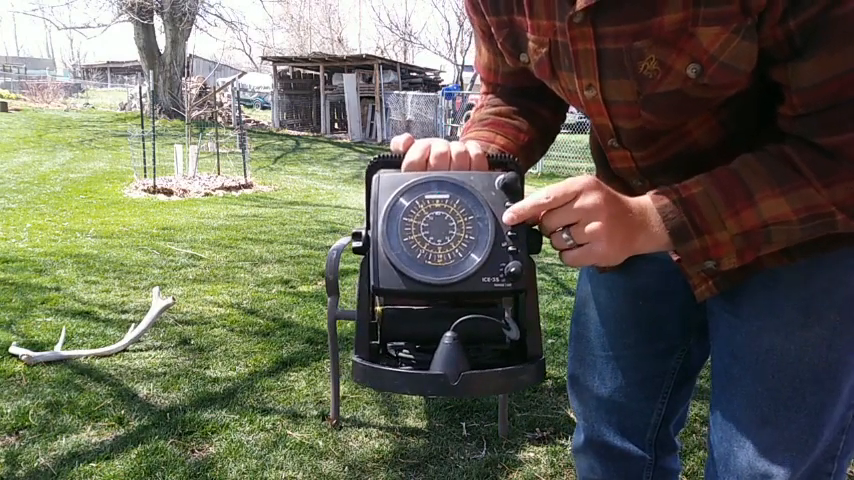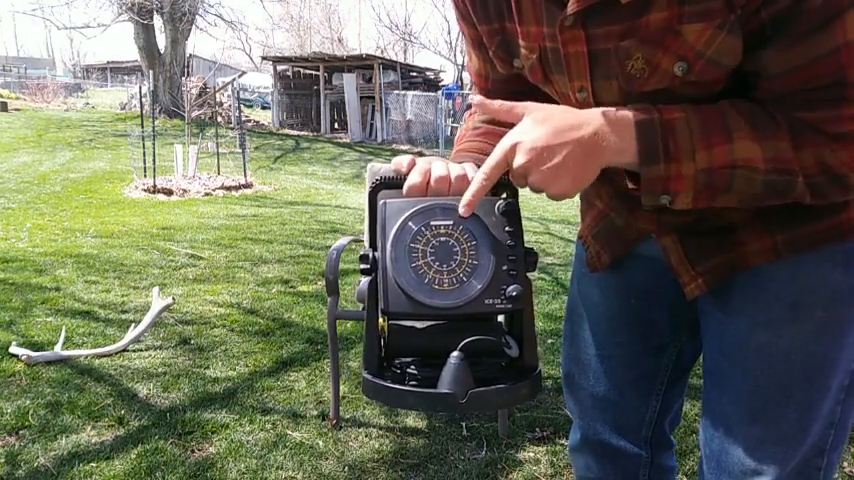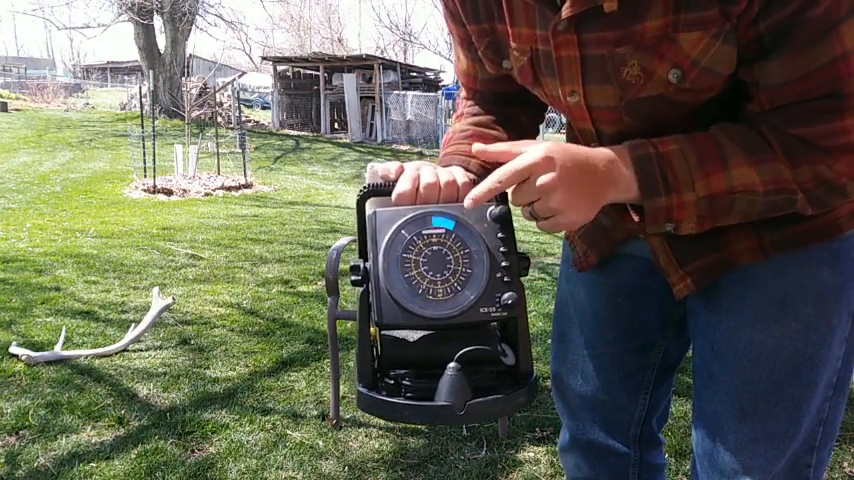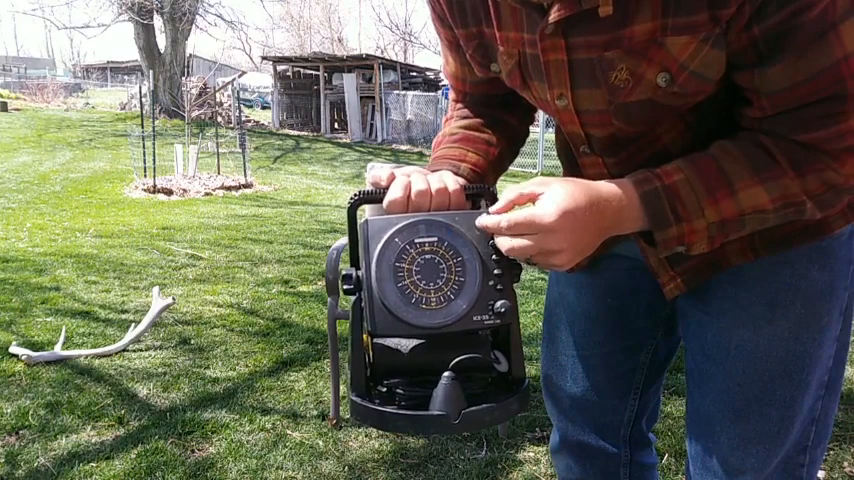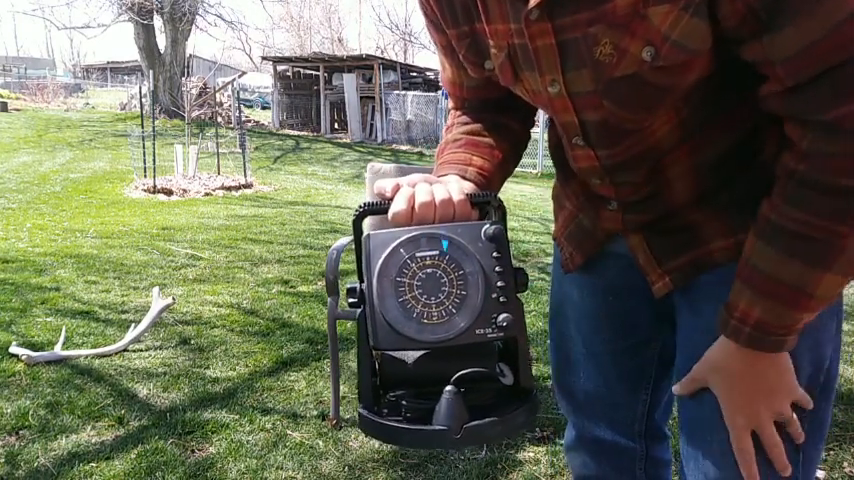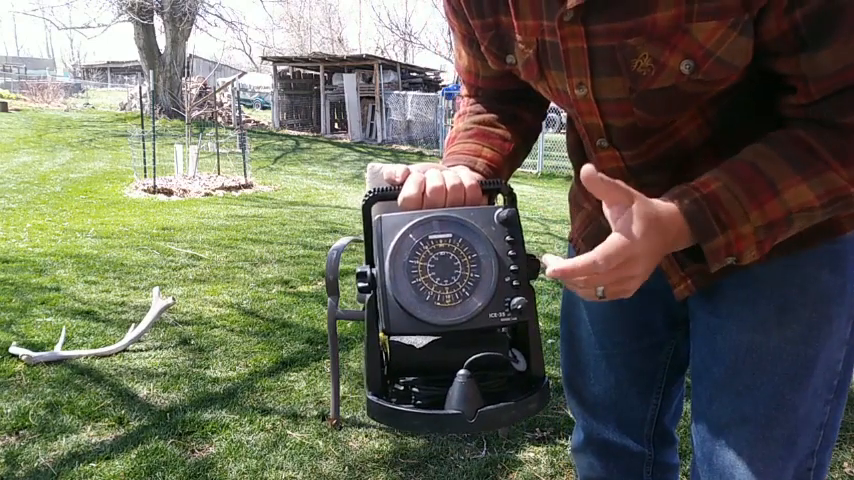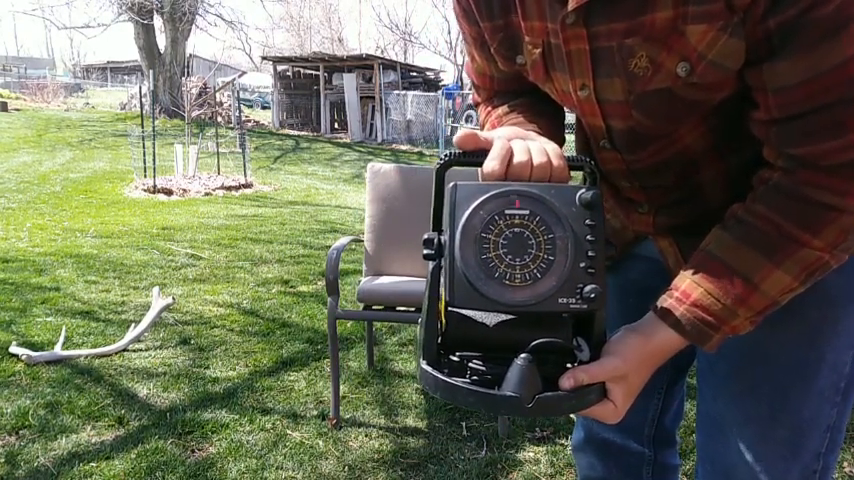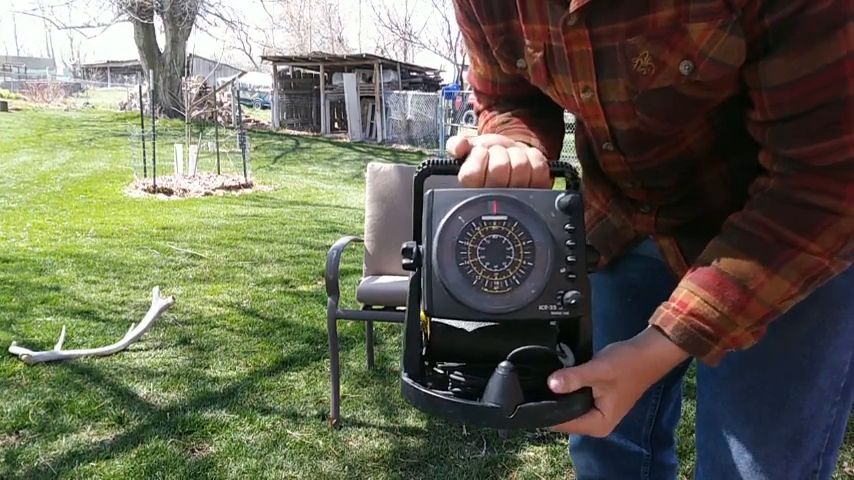Your gain, also called your sensitivity, is indicated by this blue bar up here. You turn this knob up here, see how that blue gets larger, and that changes your sensitivity. I typically keep it about halfway up, because I fish with really small lures. Even in depths of 100 feet or more, I've never had an issue with sensitivity being too low or too high.